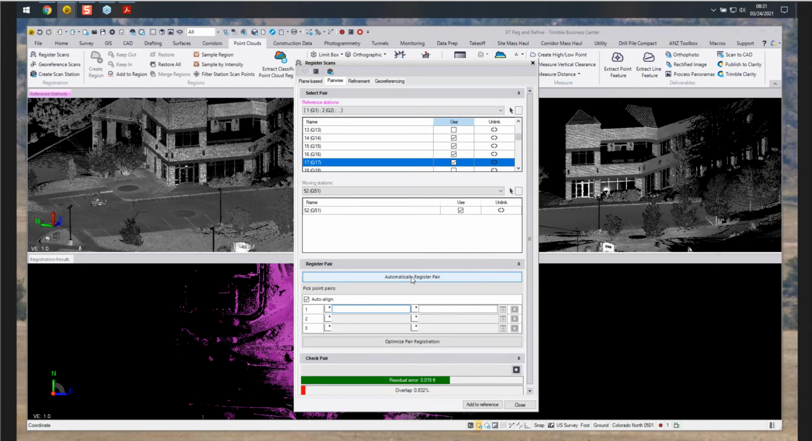The next step in the automatic registration is to optimize the pair. So you probably will see this result, but don't worry about that. The next step is to select optimize pair registration. It goes through there, then it does its refining. And now the results change.